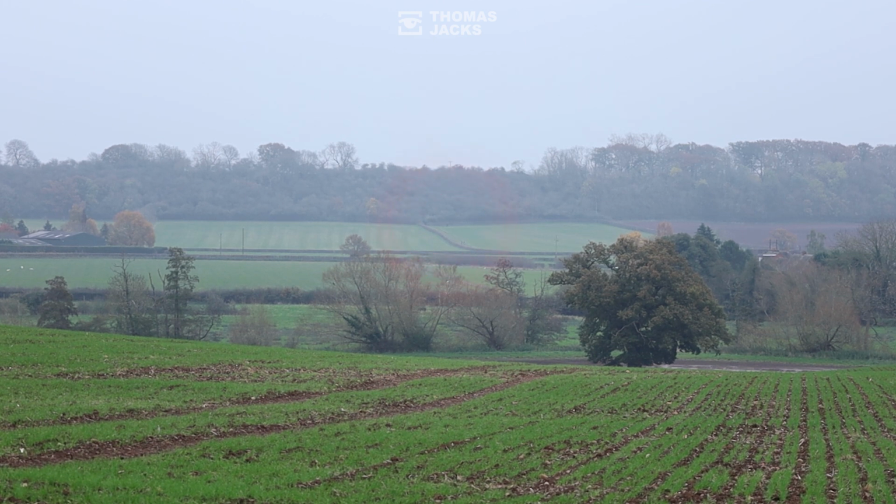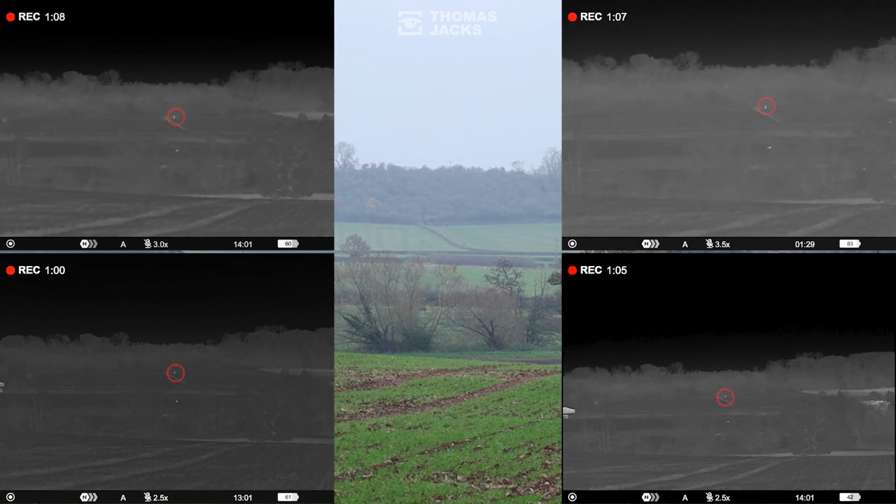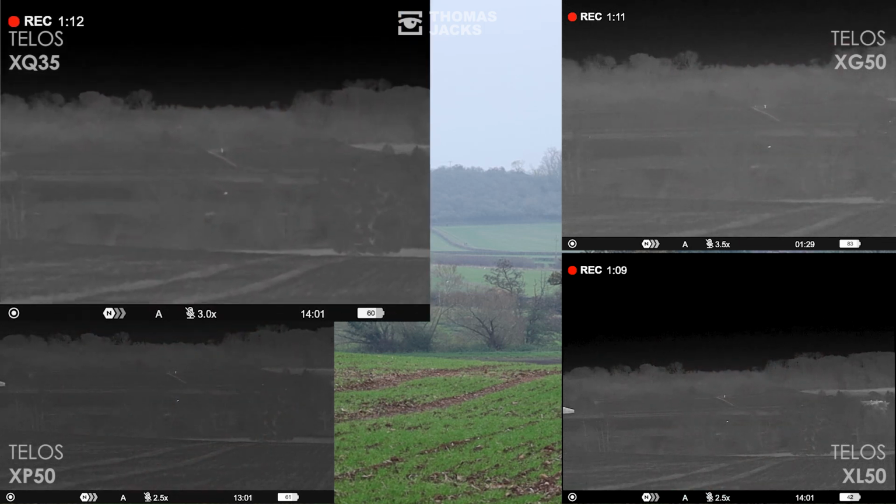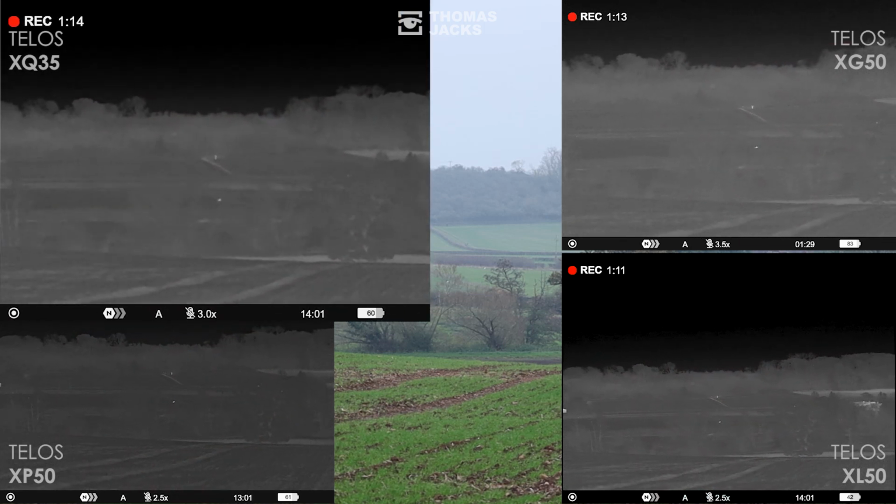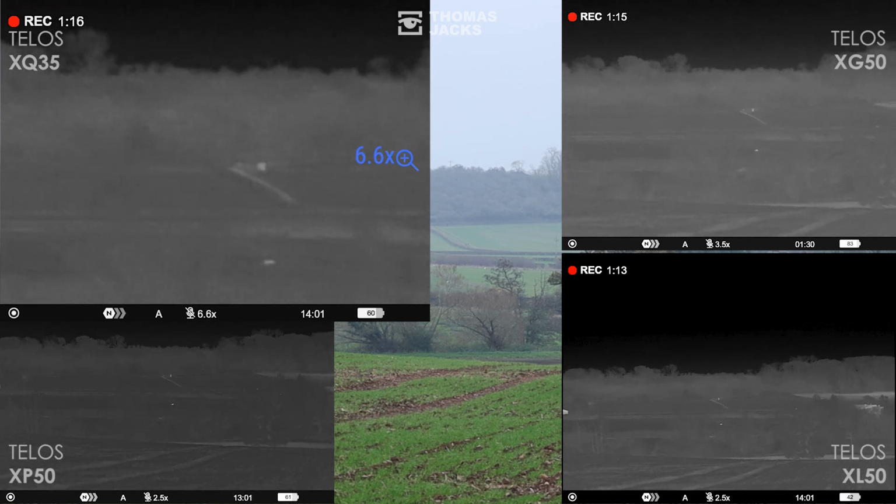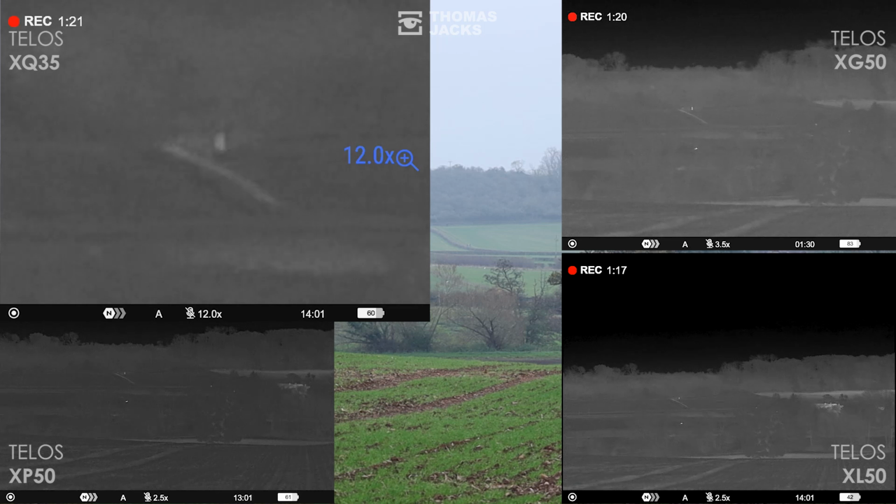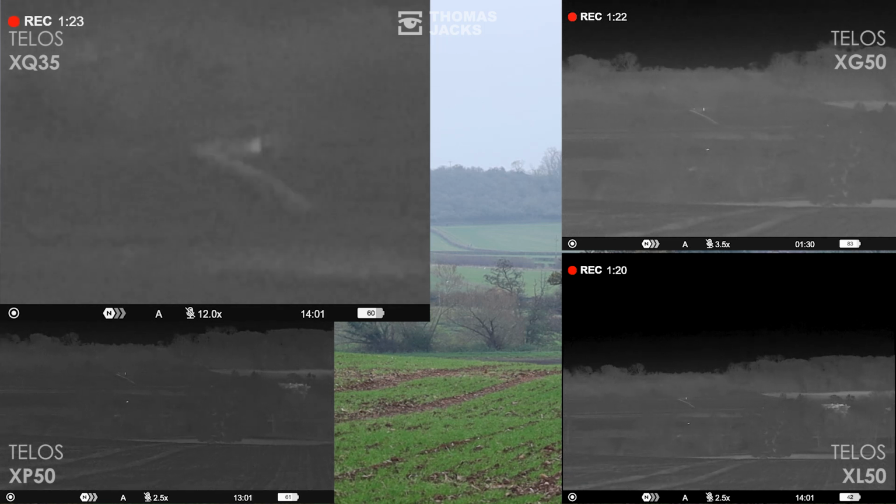I'll keep the camera shot there for reference while I bring in the 4 Telos models, and straight away Evan is detected on all 4 Teloses. Let's look in more detail at the XQ35. Like every Telos, you digitally zoom with an analog twist, like you do with a camera for precision magnification that can even just about detect that bottle of water and clarify an upright body. So we've ID'd a person.